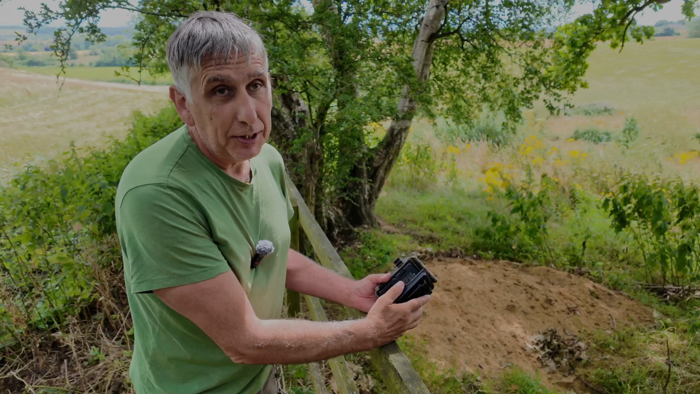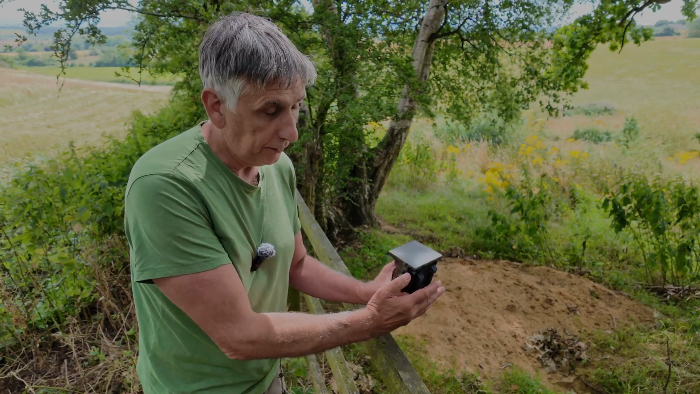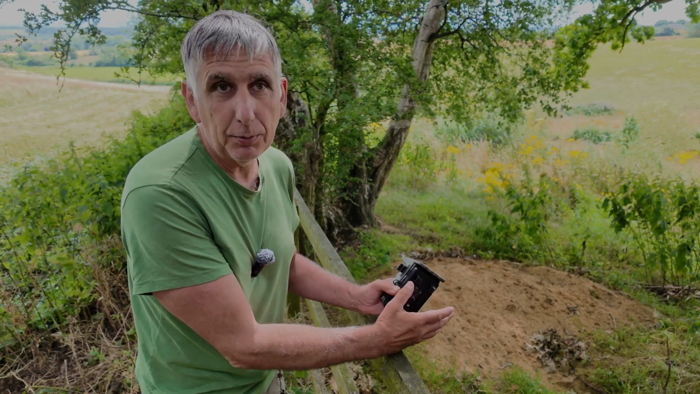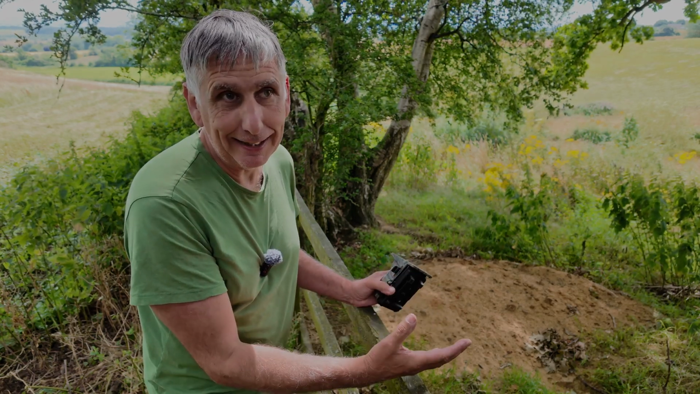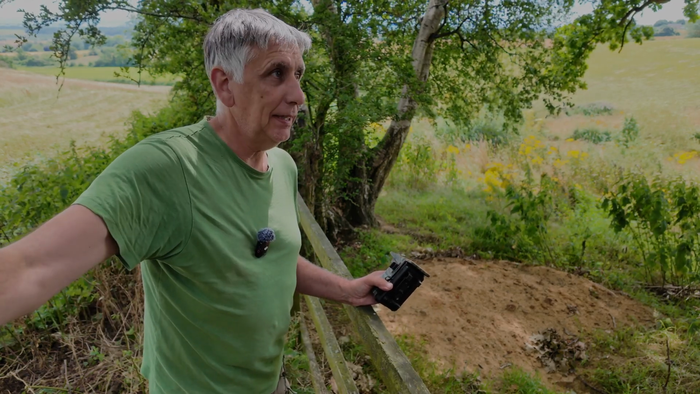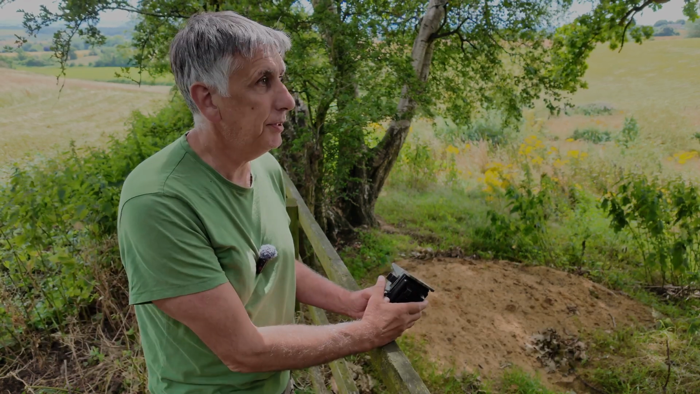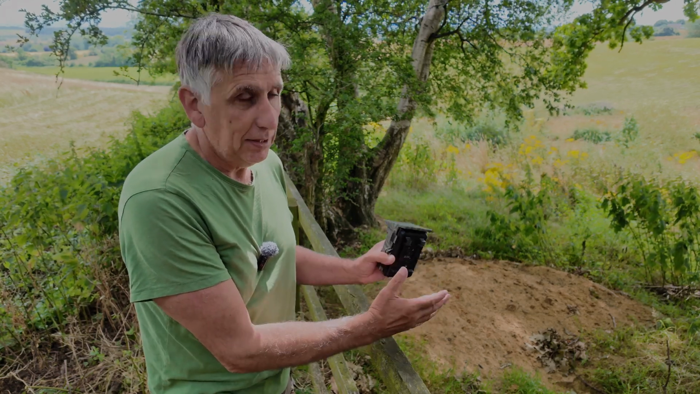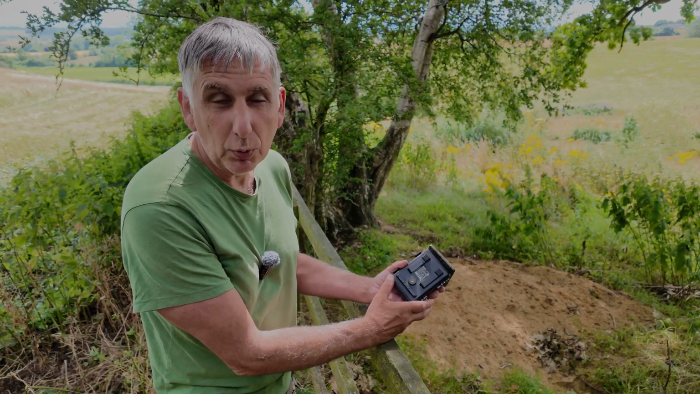So it looks as if this particular camera is not as successful as the first. What little footage I've got I'll show later. But there's definitely no badgers here. The set doesn't look as if it's been recently active. There's definitely more of the set going back into the woods, which unfortunately we don't get access to from the farmer. So I'm going to have to consider making a decision whether to move it or not. I think I probably will move it.